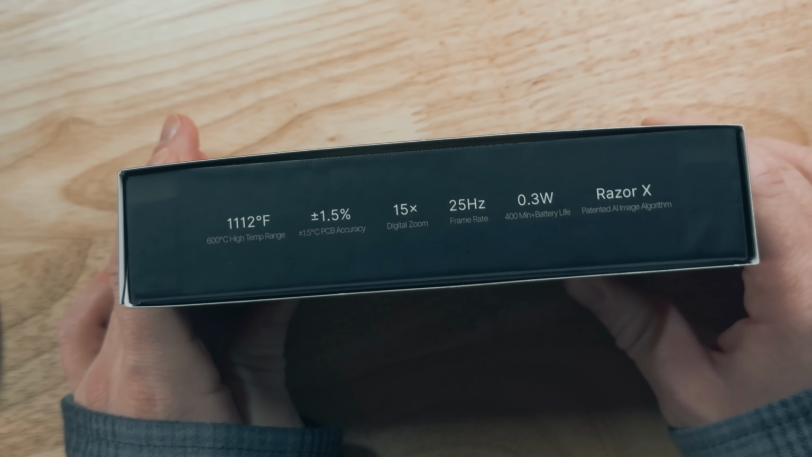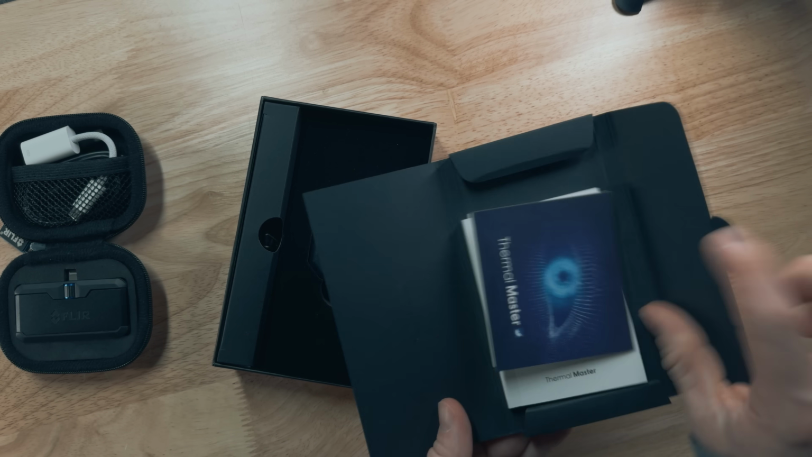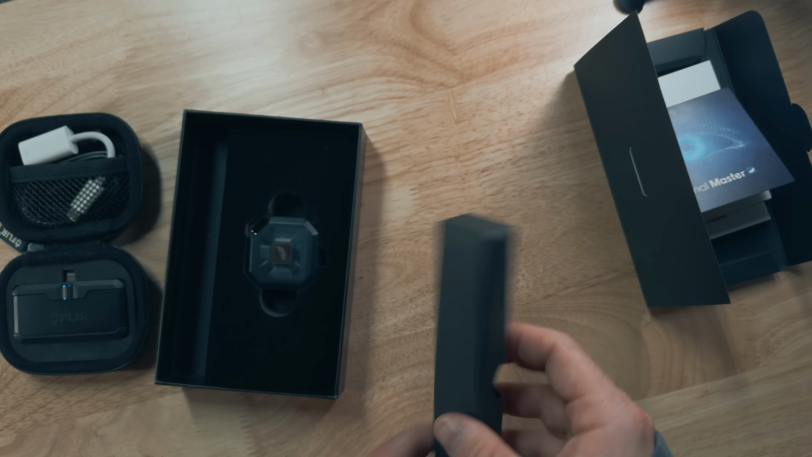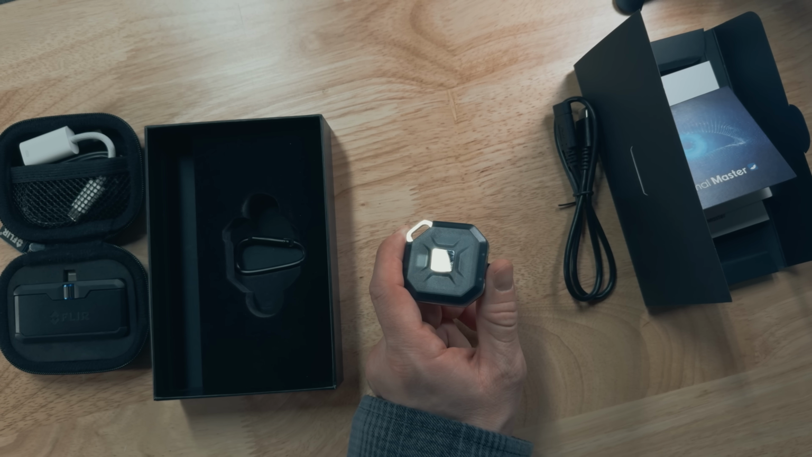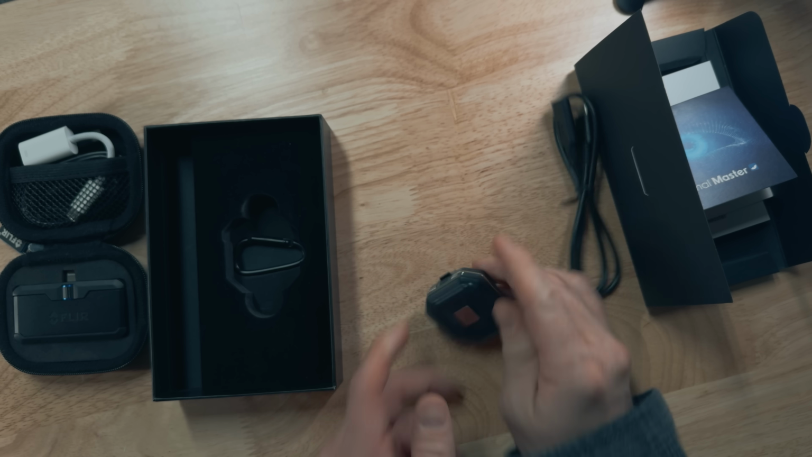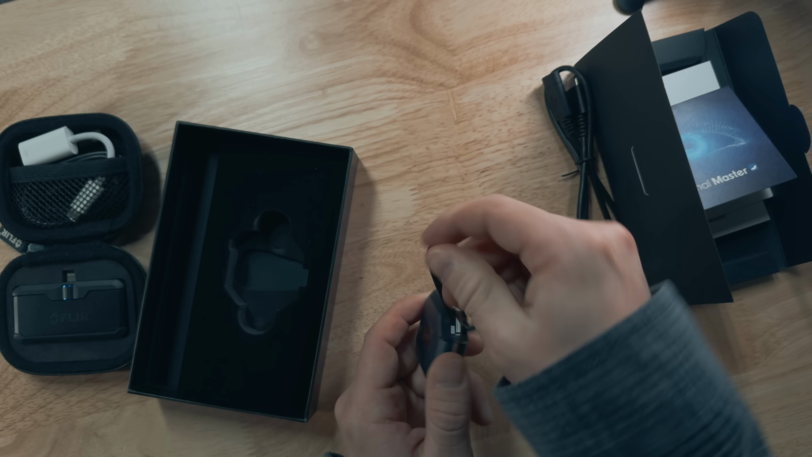And you can see some of the specs on the side. Definitely has some nice packaging. Starting out, we have the documentation, like the instructions, and a little information card. And then we have the USB-C cable. And here is the P2 itself, and this is actually the case. This thing is super tiny. It's almost like keychain sized. And then in the bottom of the box, we have a little carabiner that you can attach.